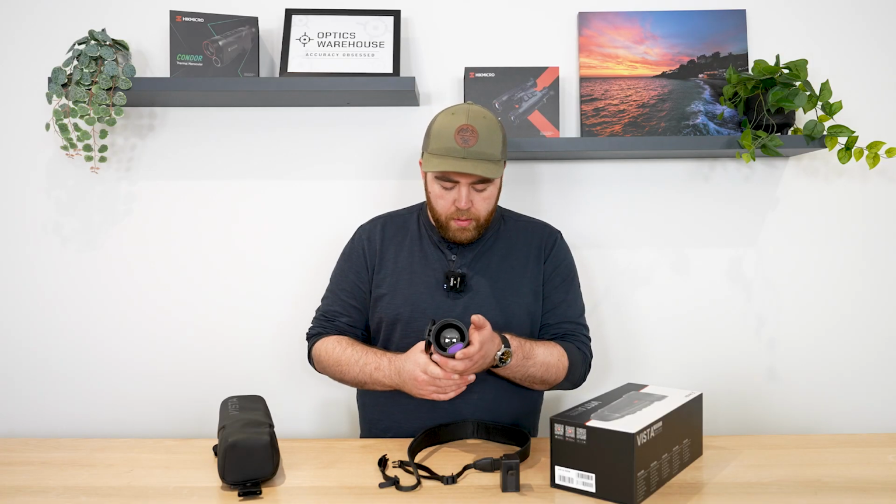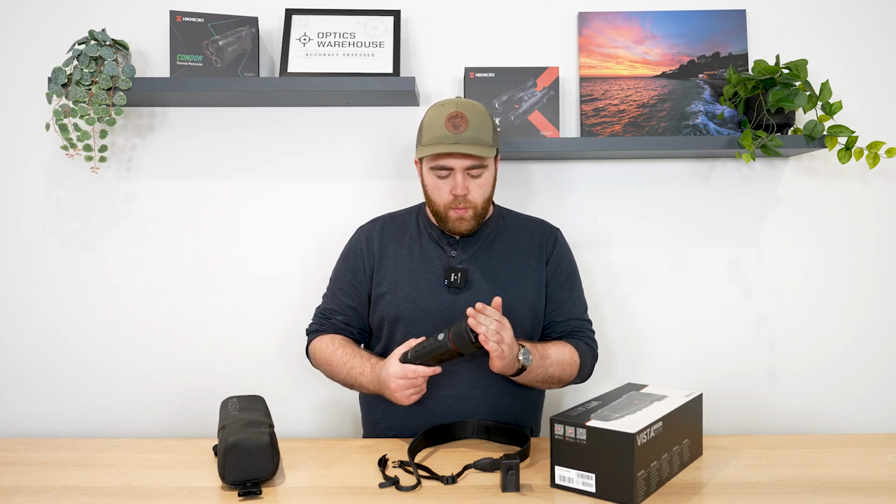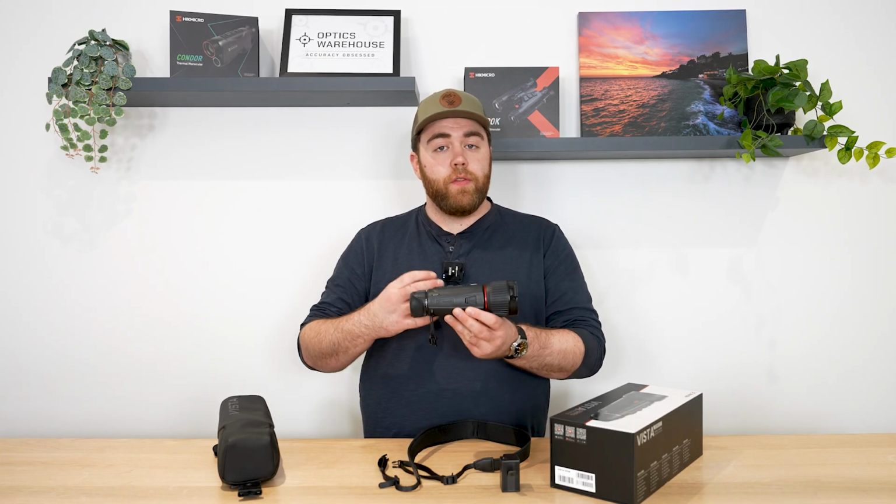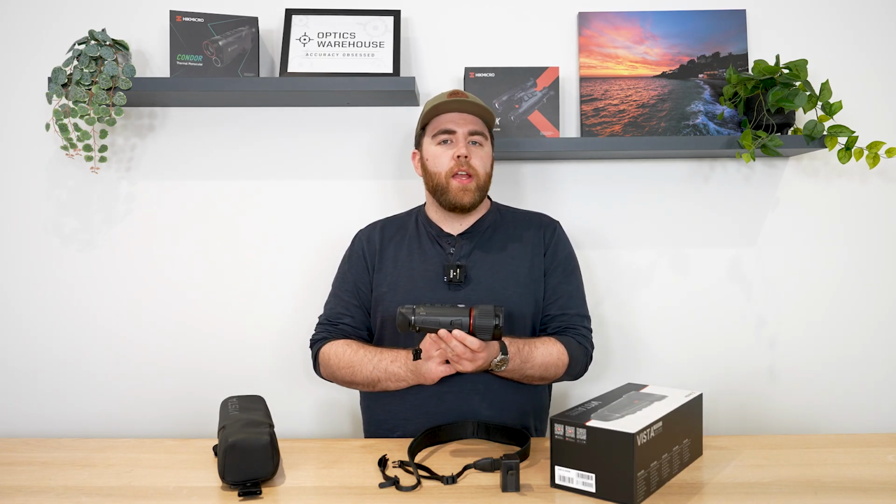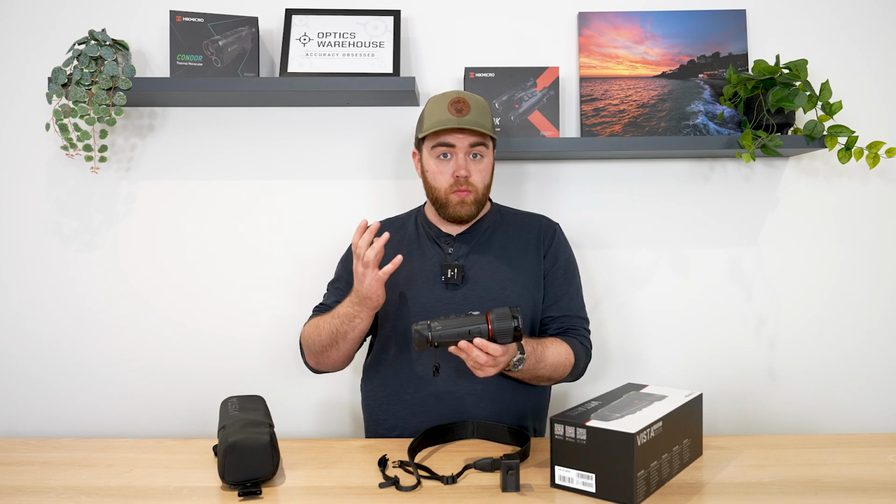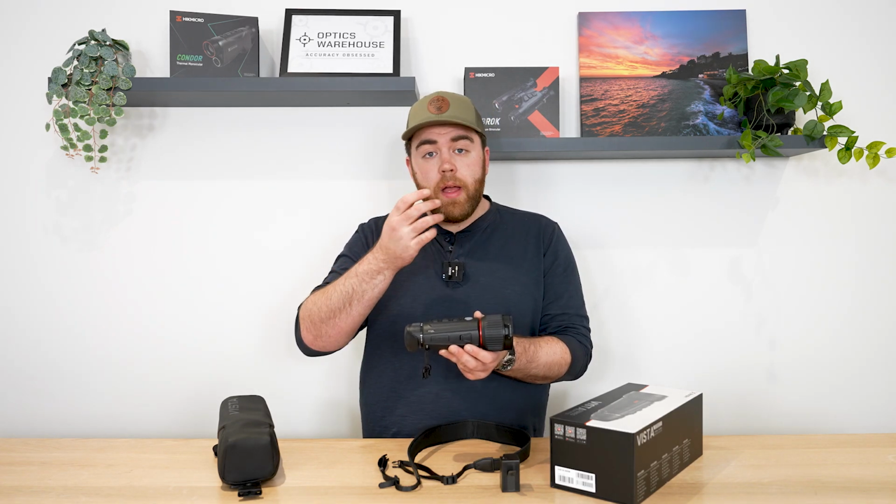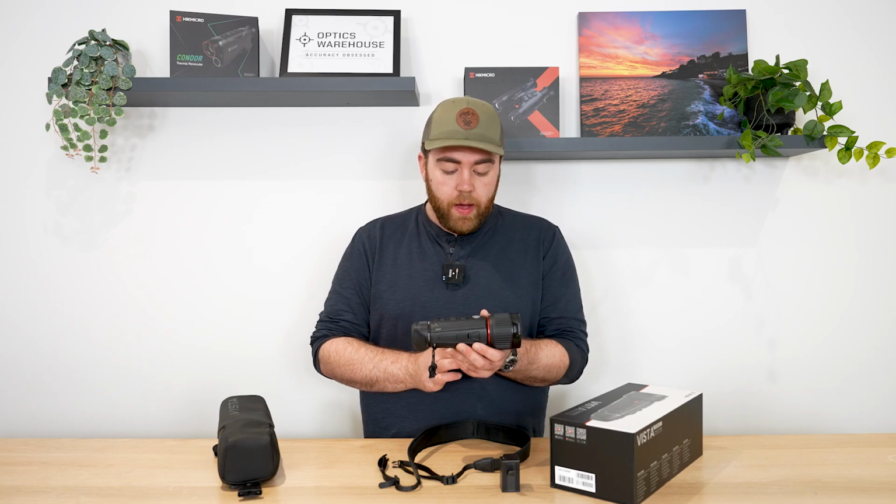So just come on to a few of the specs of this unit. So why is this the top of the line one? Well, to start off with, it has a 1280 by 1024 sensor. So massive resolution for a thermal monocular. It's running at sub 15 millikelvin, so a really high-end sensitivity. Has no problem picking things up at distance either.